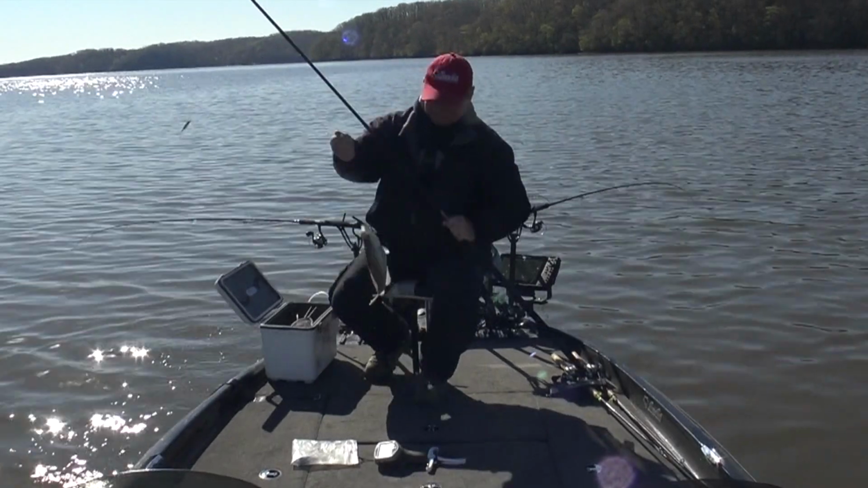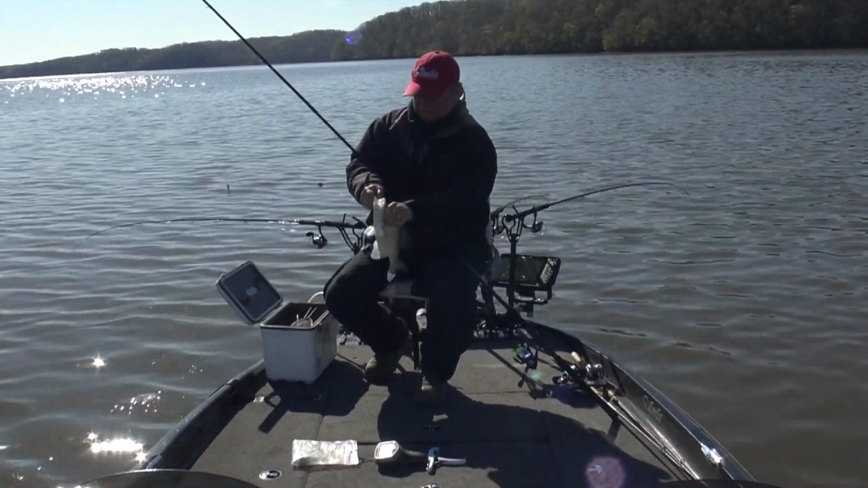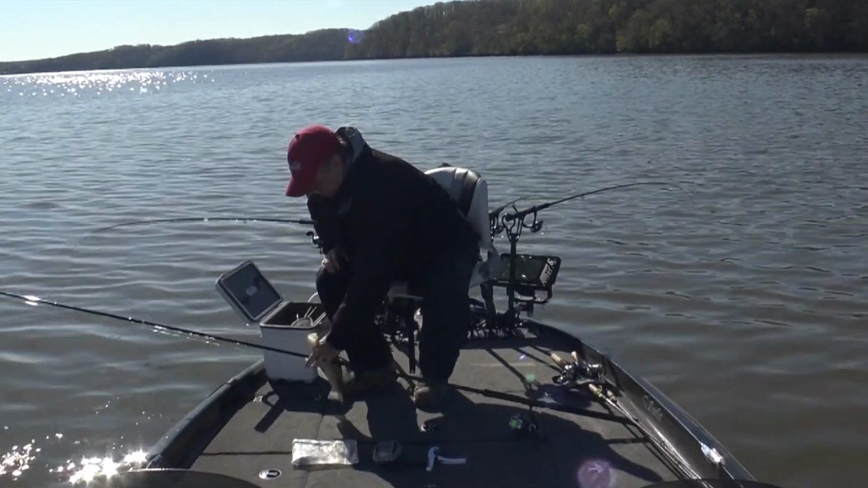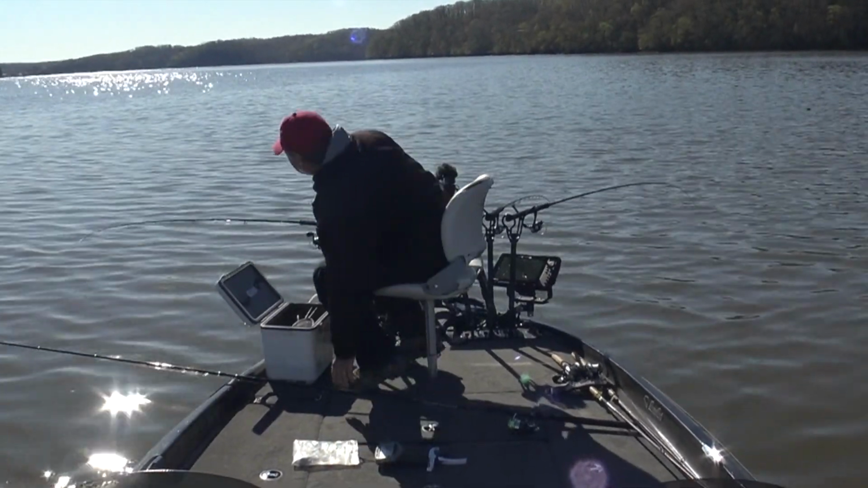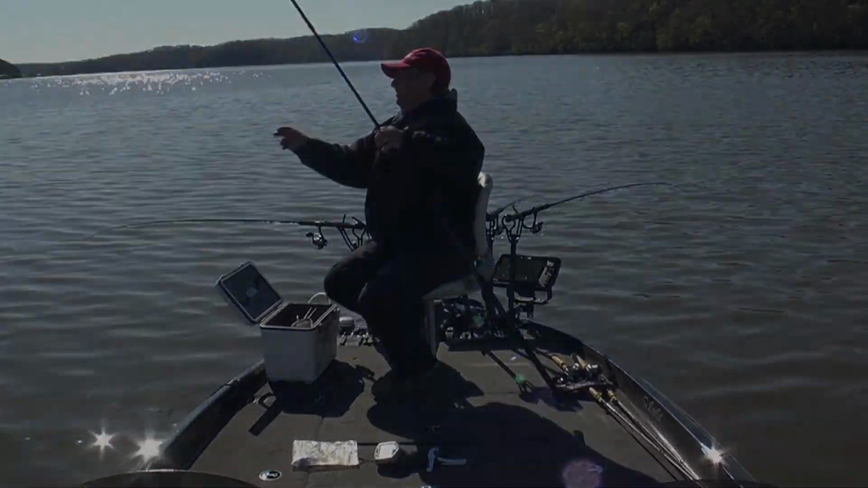Well, I tried to make a mess of that. That's a little nicer fish. I was getting ready to pull up and move on out, and of course that fish hit when I was getting ready to leave, so maybe I'll just stay in here for a little bit.